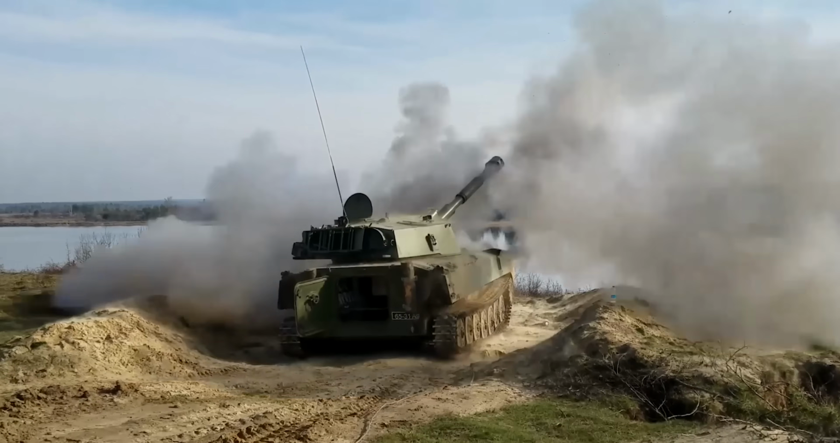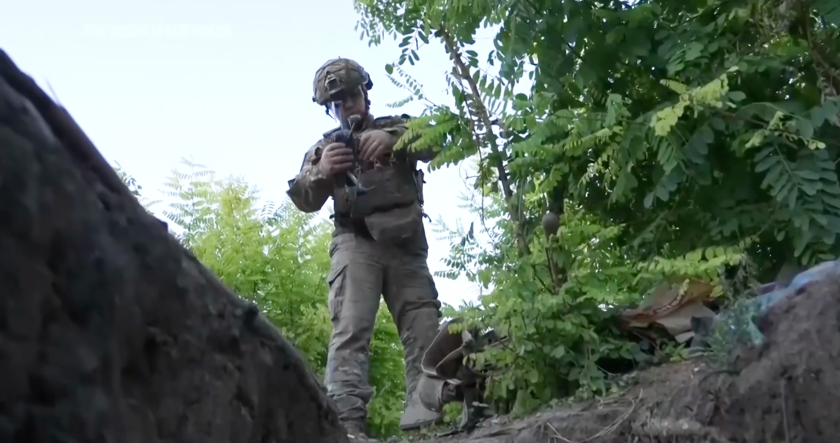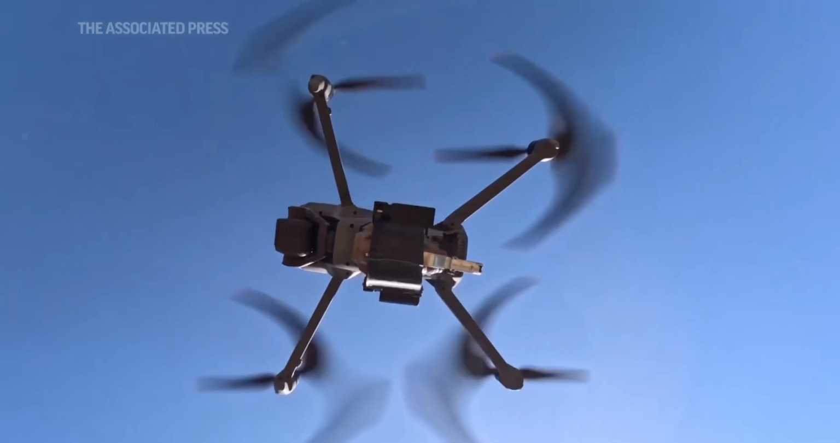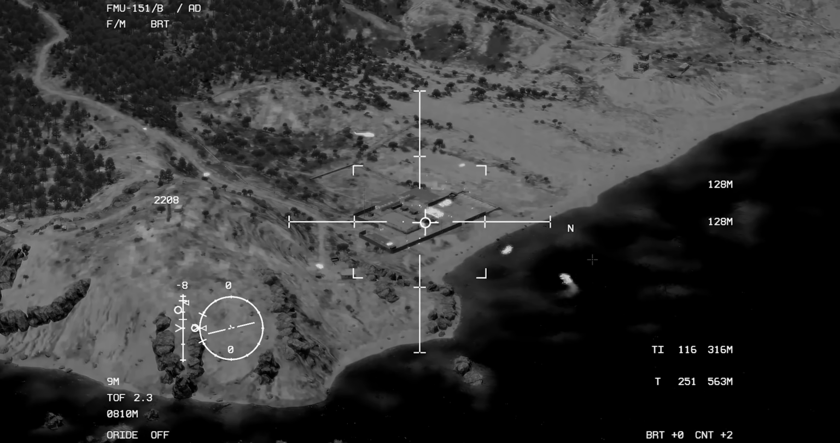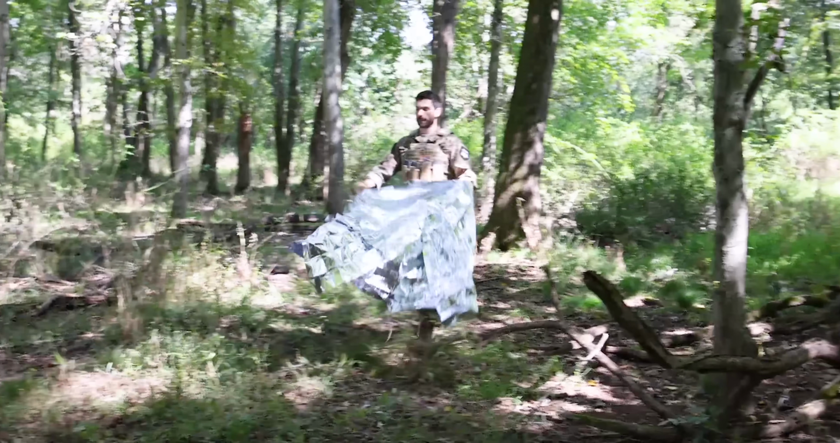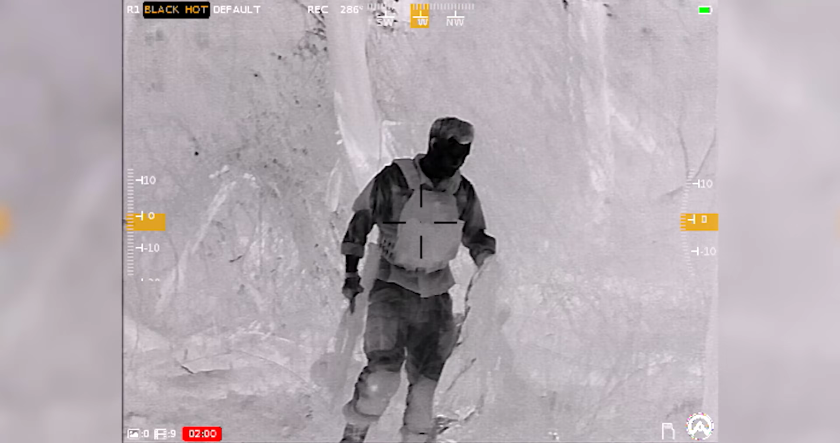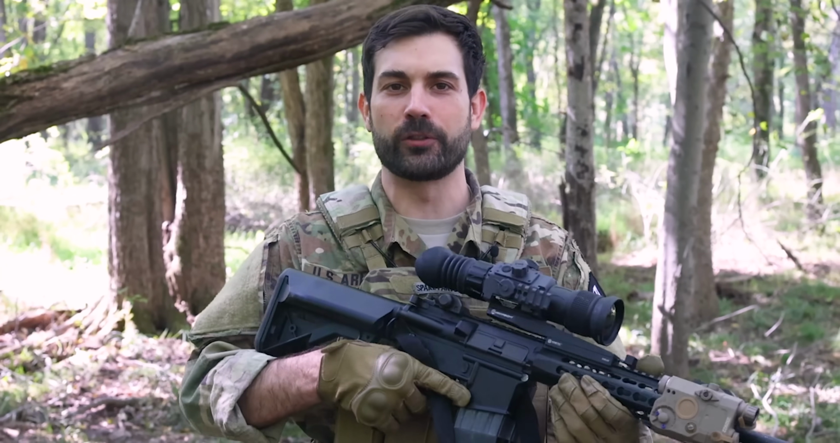Today, the highest casualty producing weapon on the battlefield is artillery strikes coordinated by cheap quadcopters and drones using thermal imagers. This new reality created an arms race to develop counter-surveillance technology or materials to conceal your body's heat signature. So what happened to thermal camouflage since then? I'm your average infantryman, Cappy.